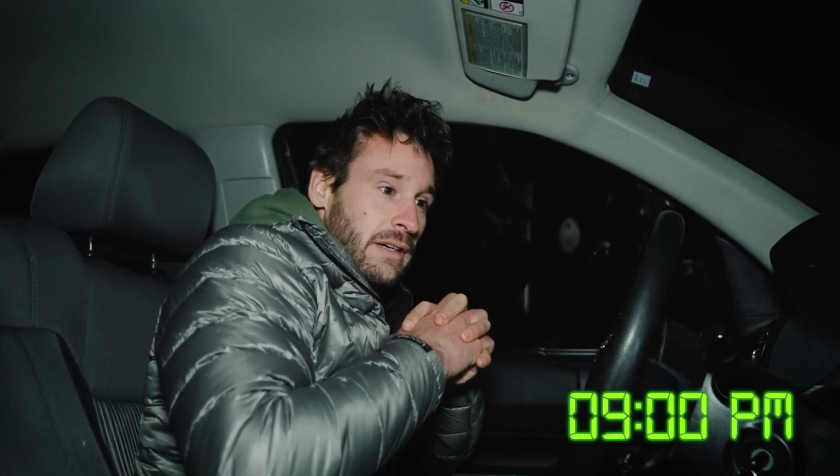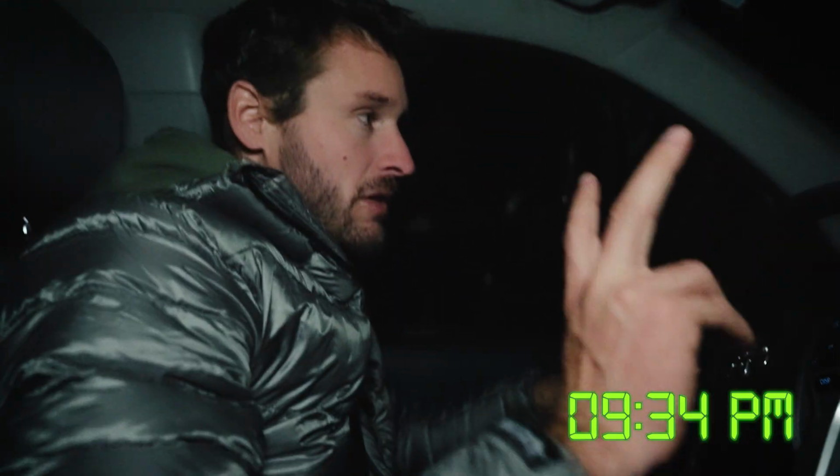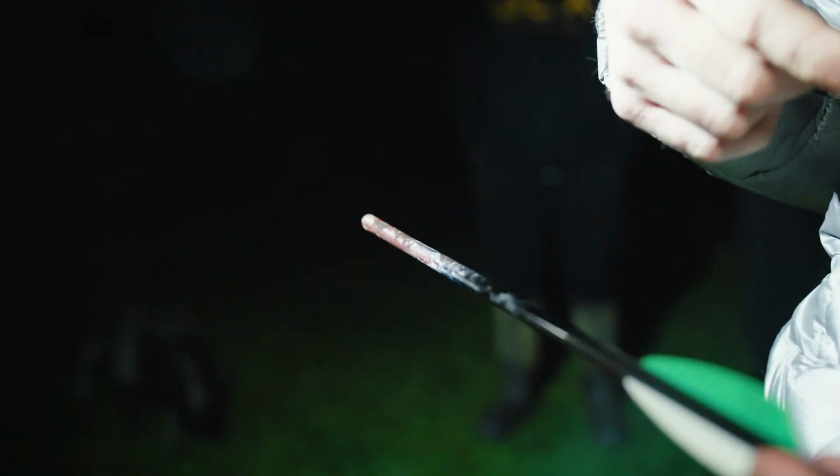It's 9 o'clock already. Now we go to search 2. Well, almost on location. It is now 9:34 of the second search for this evening. First search kind of got me frustrated, a little down. Not gonna let it get me down too much. They show us the arrow. Arrow looks somewhat good. I question why it's broke off.